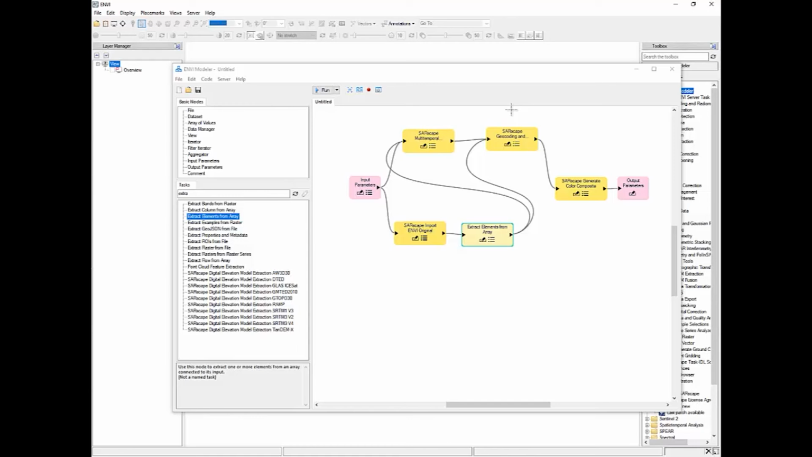Then we are using a local ENVI server on our desktop. But ENVI desktop enables us also to manage the server by adding other servers. So adding computing resources to our desktop.